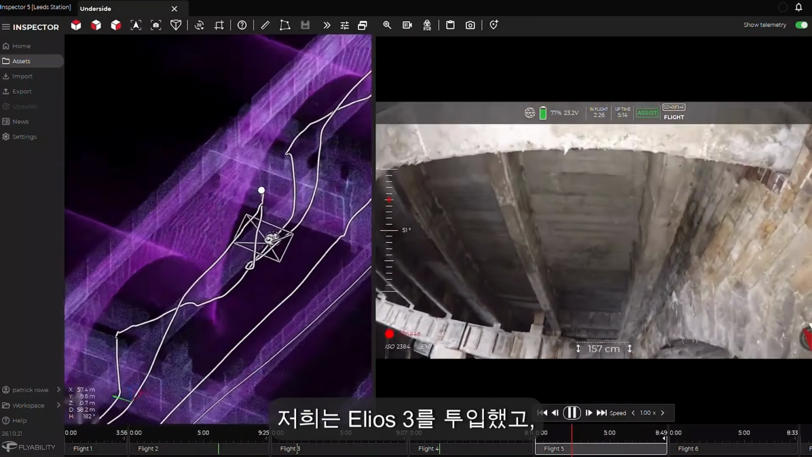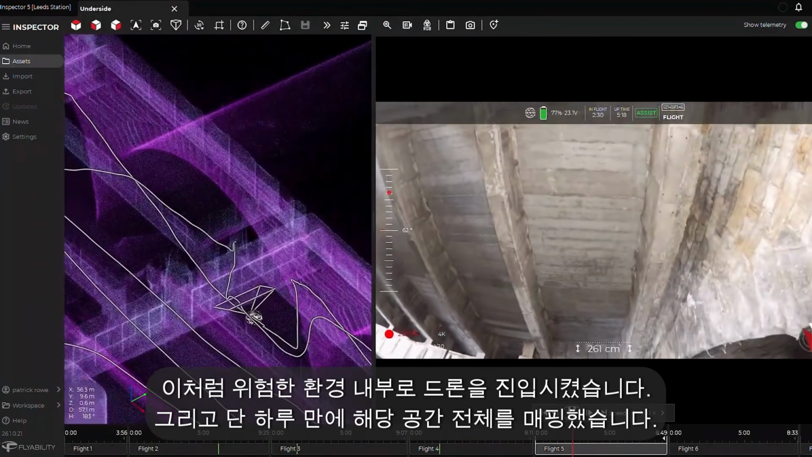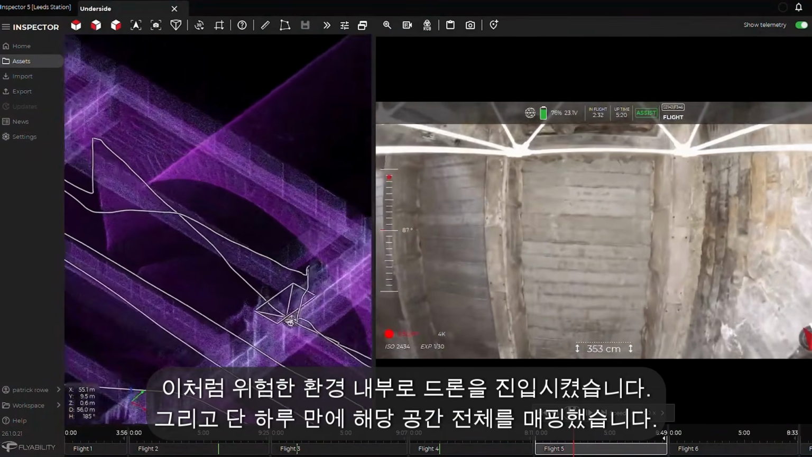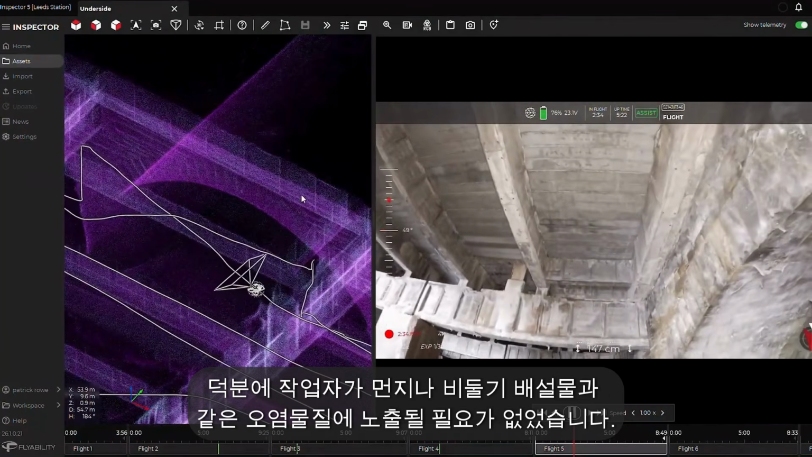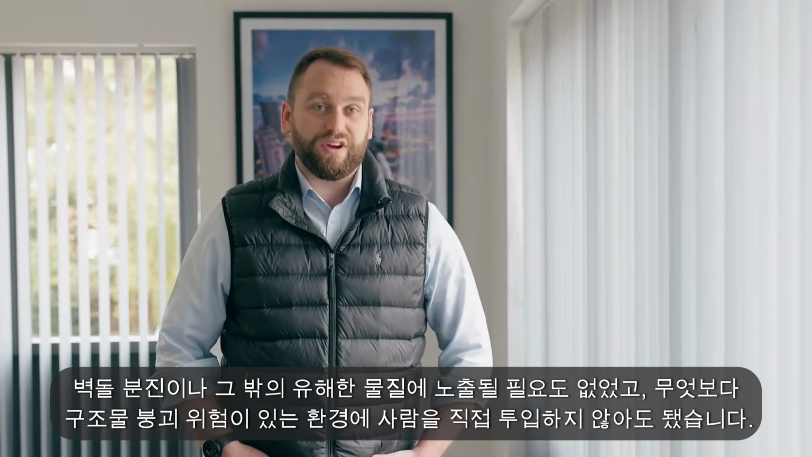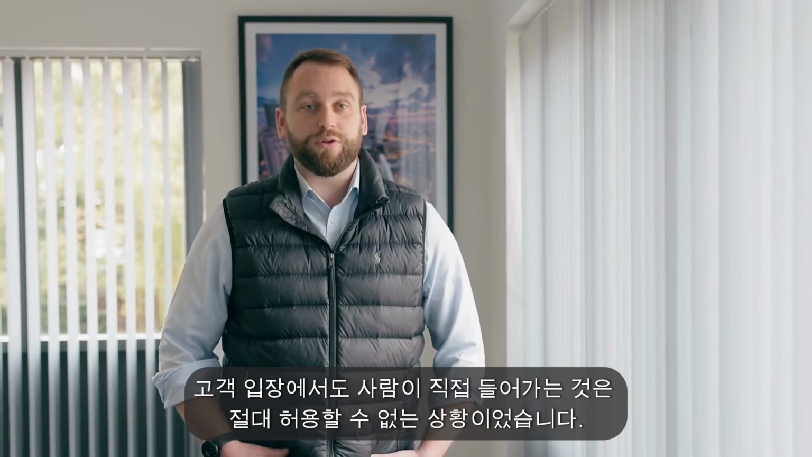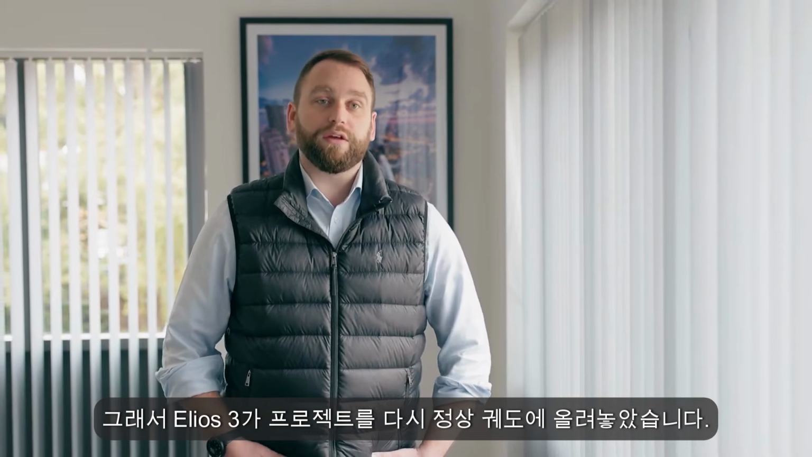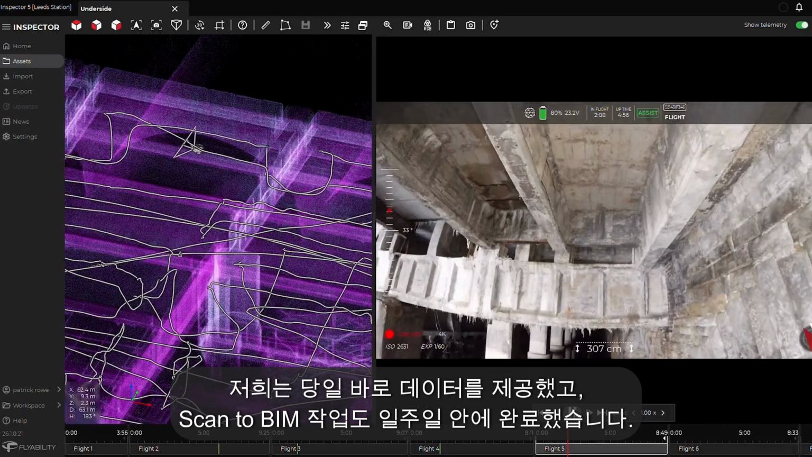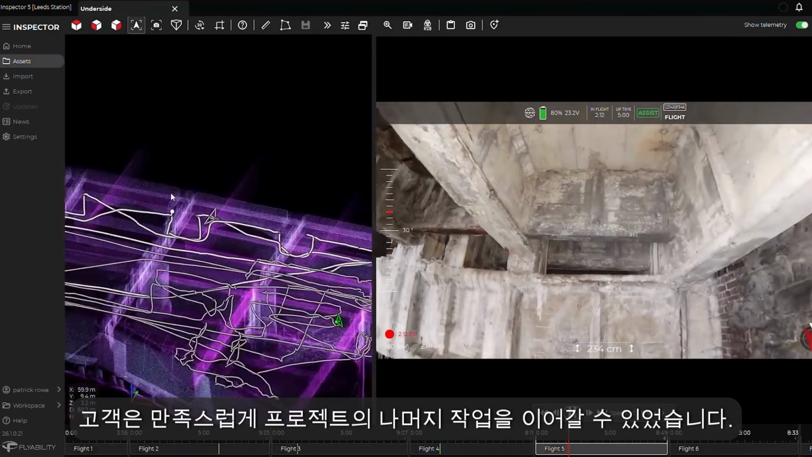We were then able to bring the ELIOS 3 in. We entered these quite hazardous environments and within a single day mapped the entirety of them, which meant there was no exposure to dust, pigeon detritus, feces, brick dust or anything else nasty that we would have put humans into, especially with structural failures. And for the client, it was just an absolute no. No one was going in there. So the ELIOS 3 got the program back on track. We turned the data out in a day. The scan to BIM project was done within the week, and the client happily moved on with the rest of the project.